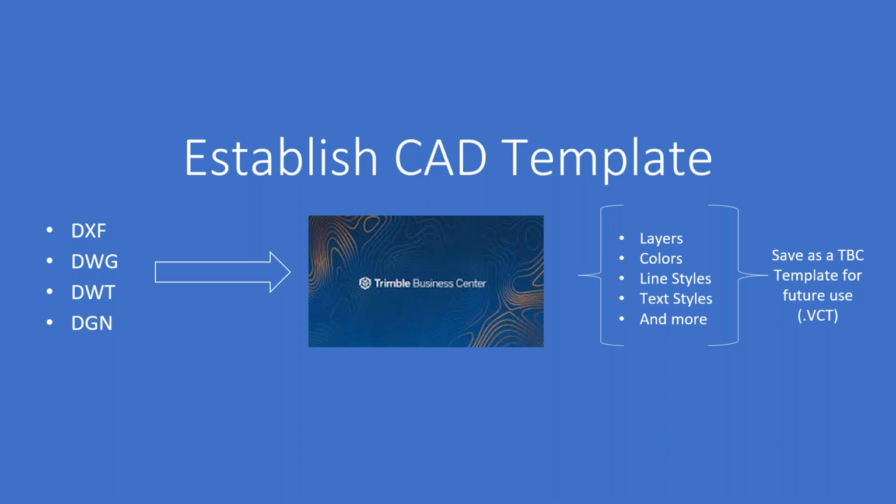So what that looks like here to begin is to first establish a CAD template. A lot of users, a lot of companies and organizations utilize CAD templates to start off their drawings. And so we did the same exact thing here. And you could start from scratch and develop your own layers and colors and styles within Trimble Business Center, which is where we did all this work.